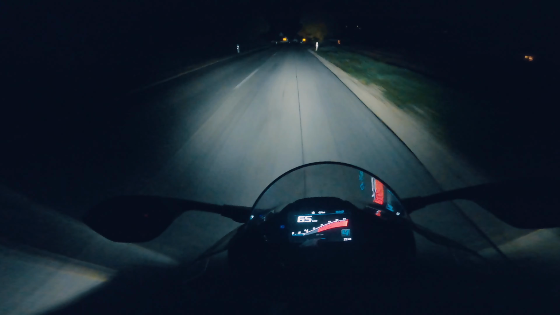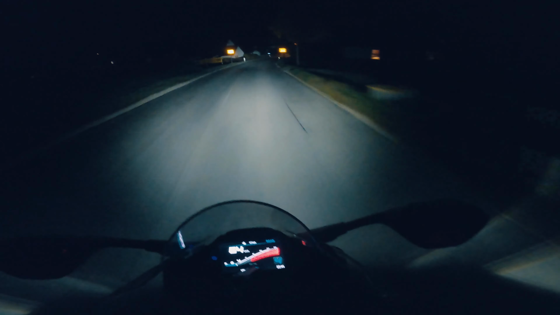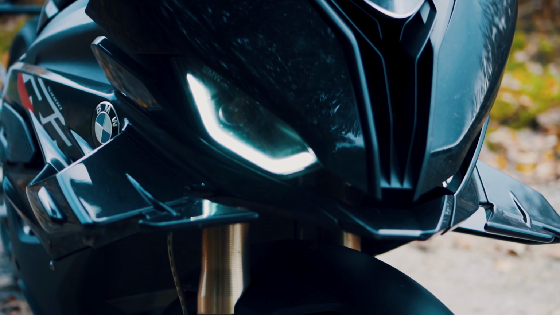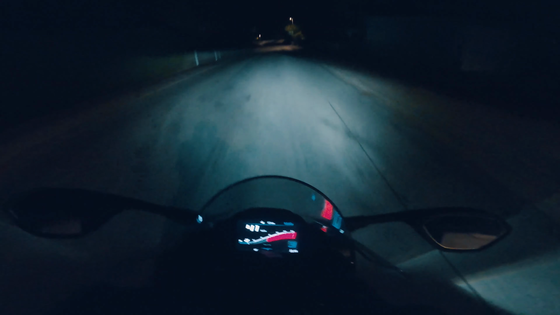Its visibility is ample. It's got these LED headlights which illuminate quite far ahead, as you can see. I mean, they don't just look good in the day, they look amazing at night. And they don't just look amazing, they're also really functional. This is one of the things I really love about this bike, you know.